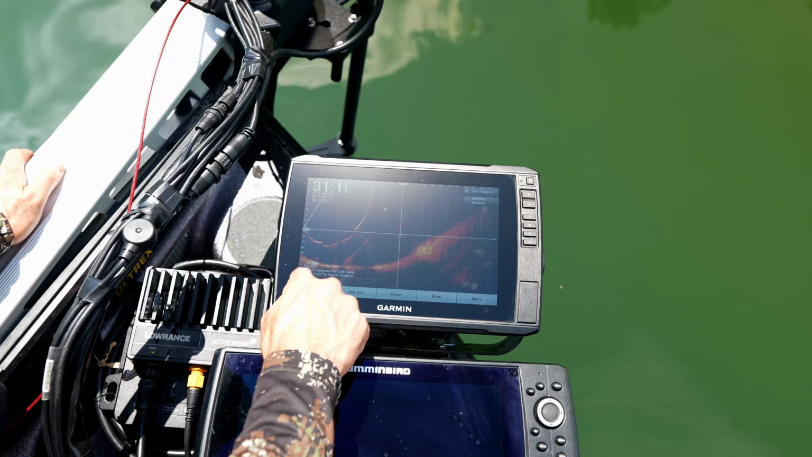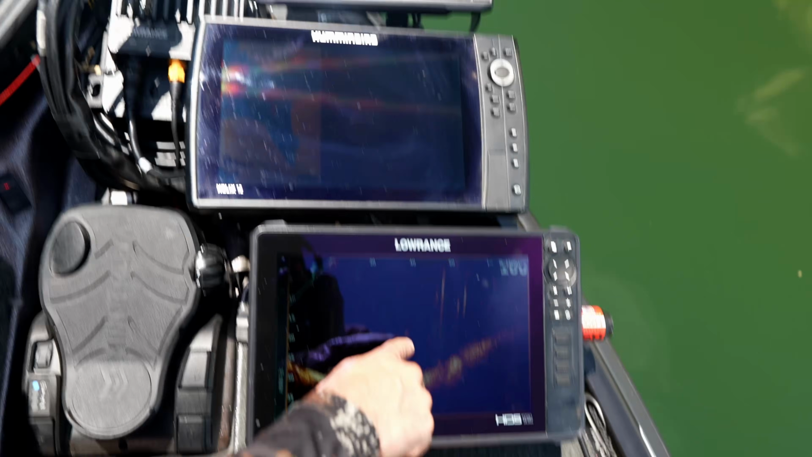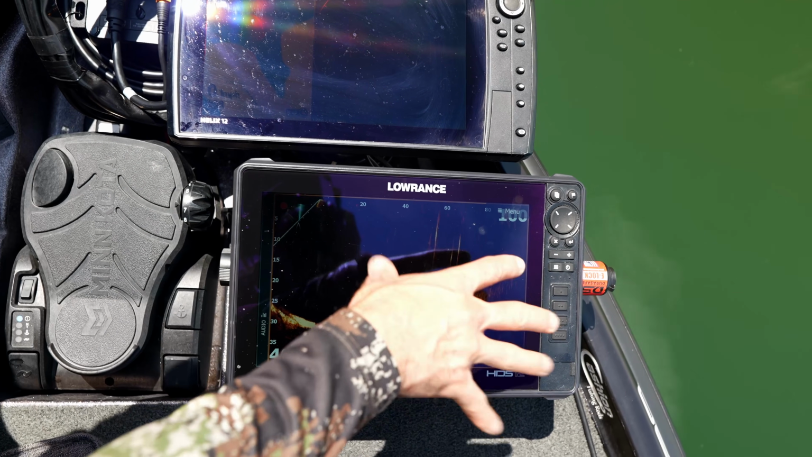There it is right there on the Garmin. So there's plenty of good fish. And there's the same fish right here on this one. You see that? But you can see those waves that I'm talking about.